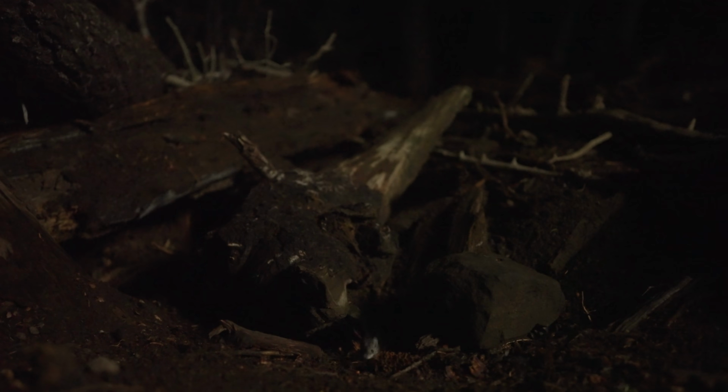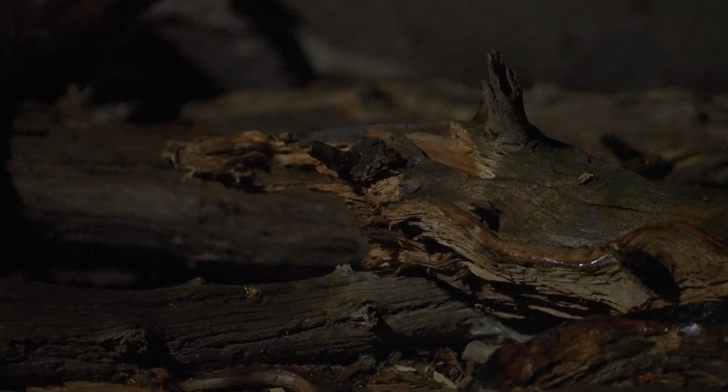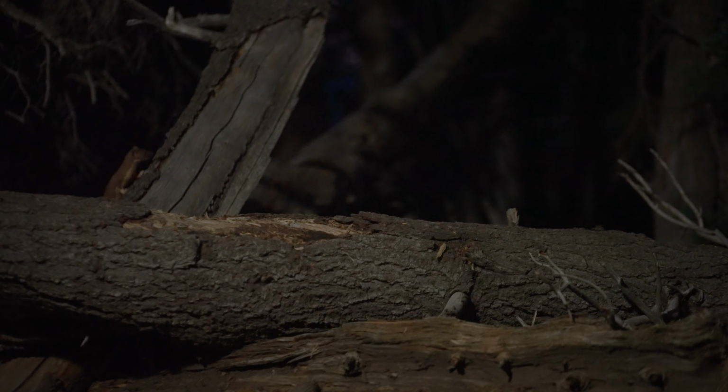And I've noticed when they disturb the soil, it scatters the deer mice that are burrowing beneath, and then they start showing up on camera, which may further explain the frequent presence of owls and weasels.